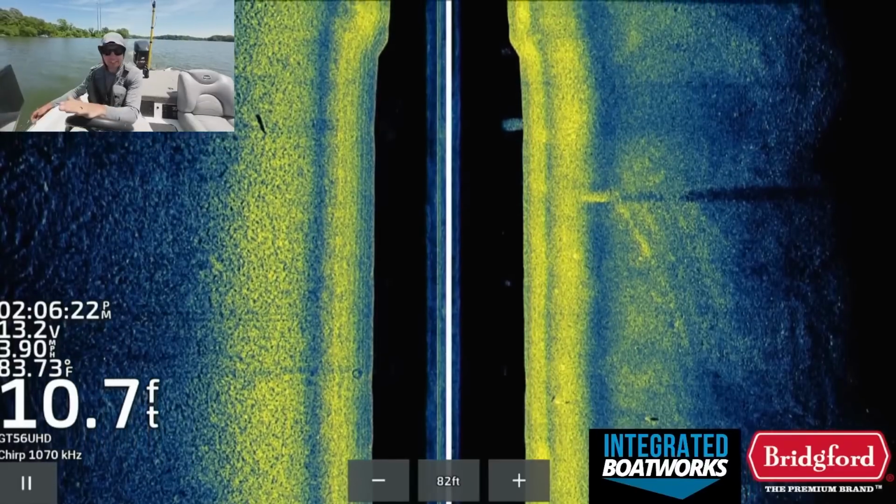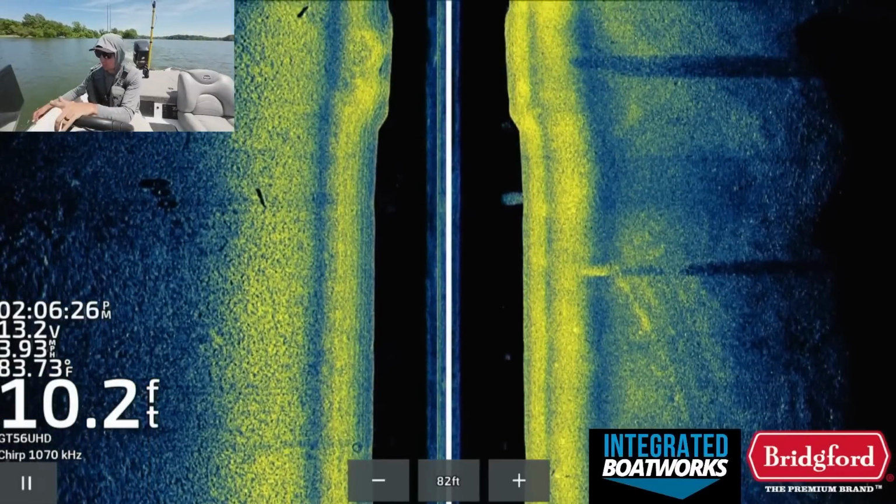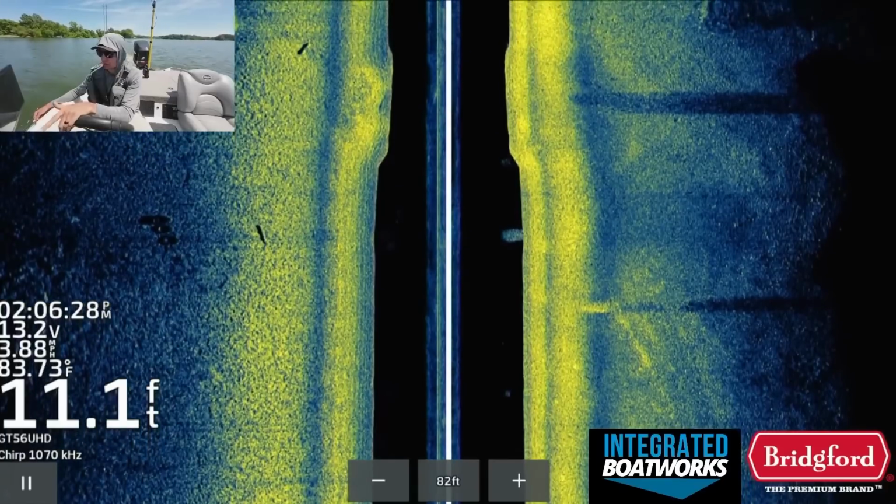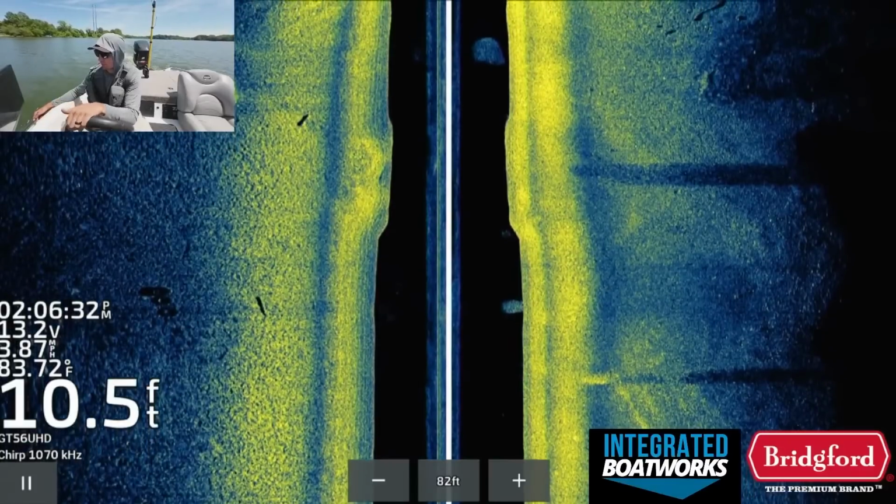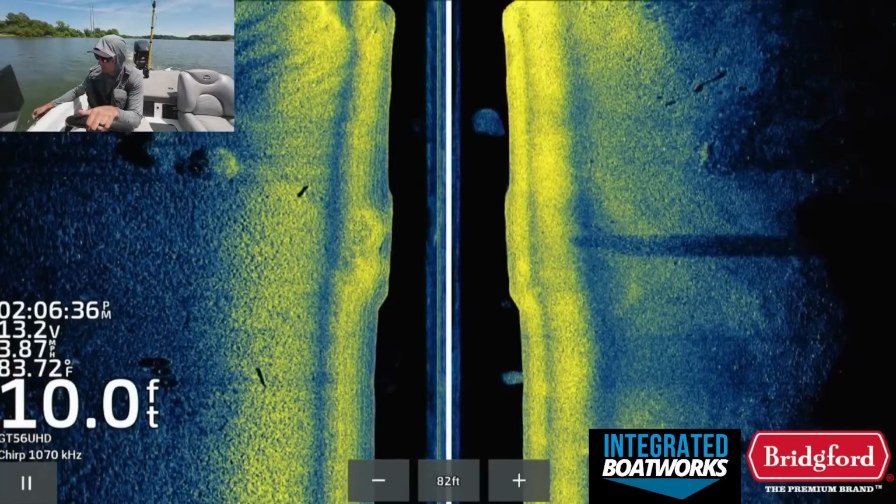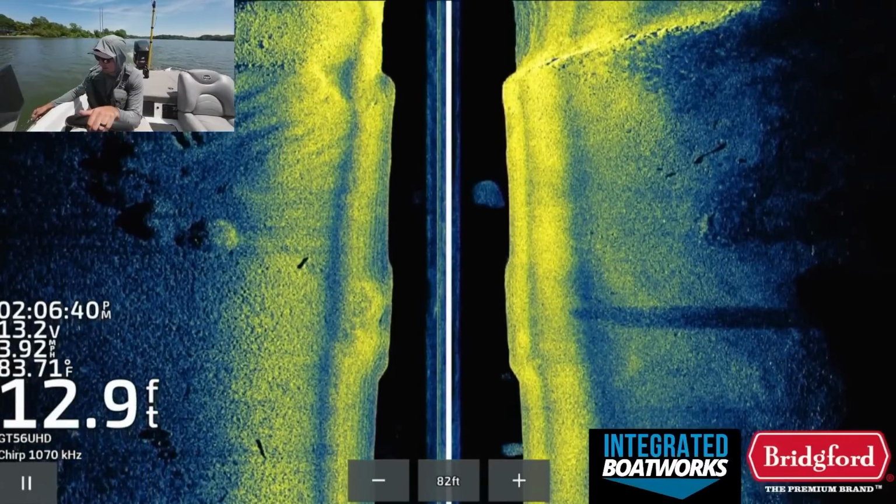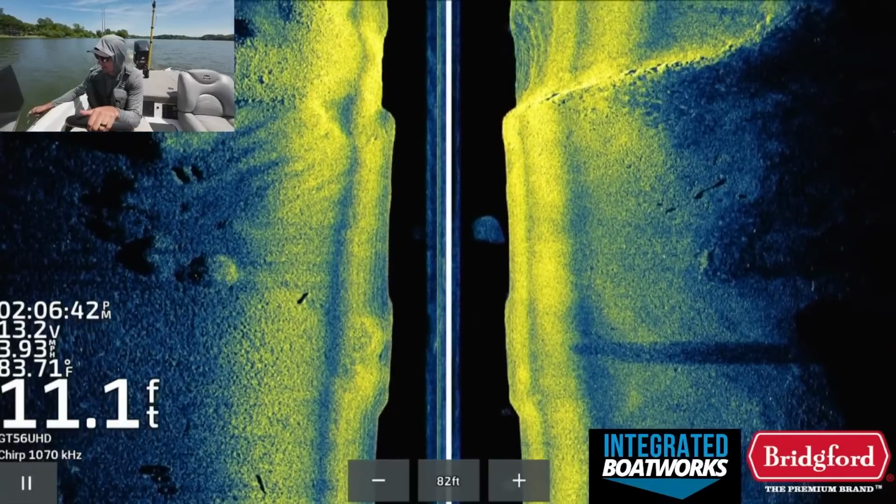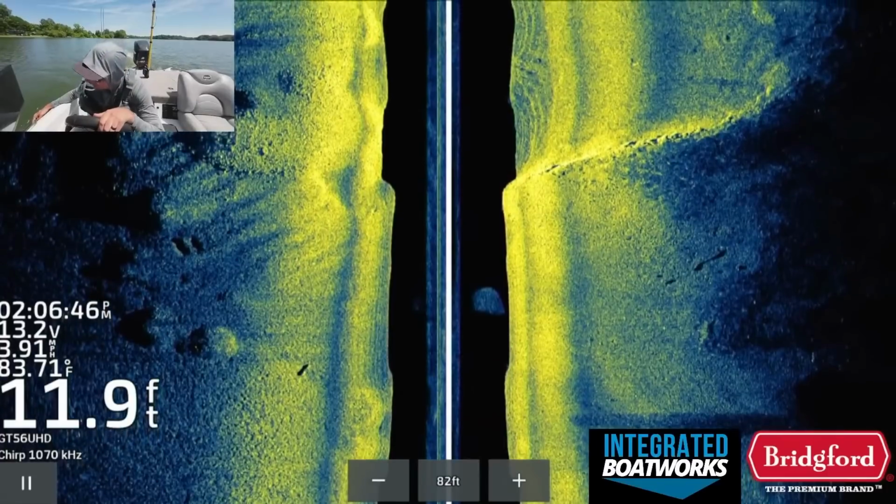So all in all, this is a pretty straightforward approach. Again, just get on the side scan, graph until you see brush, mark all the brush you can, and then we're gonna come back and hit all these brush piles in rapid fire succession. That's kind of our goal. If we do see something else that really jumps off the screen, we obviously can fish that as well. You know, a spot that has a pile of fish on it that I missed in my first few hours, that's definitely something we'll check out.